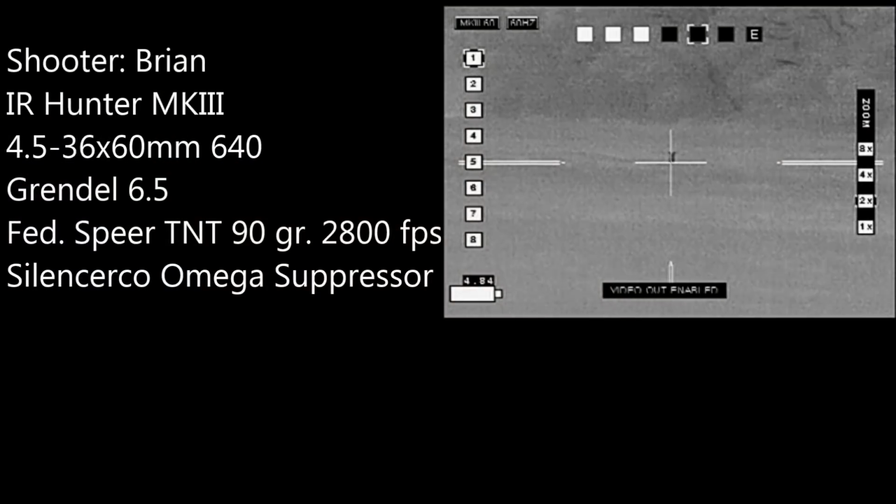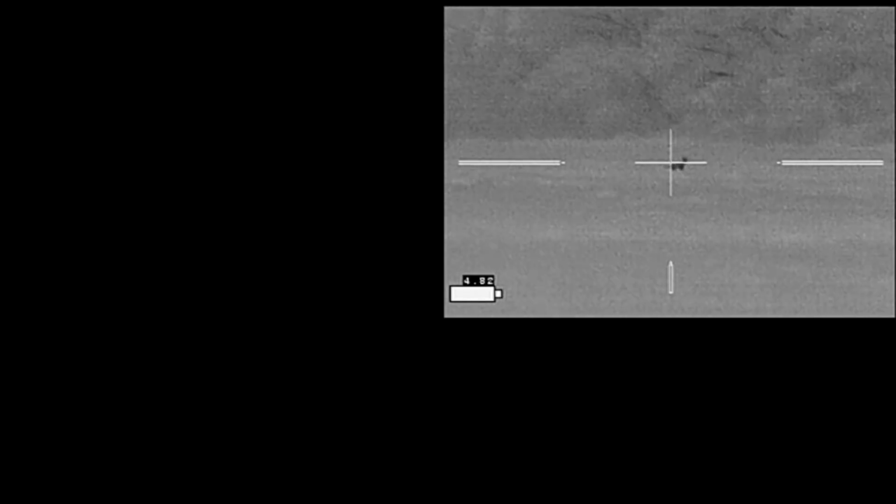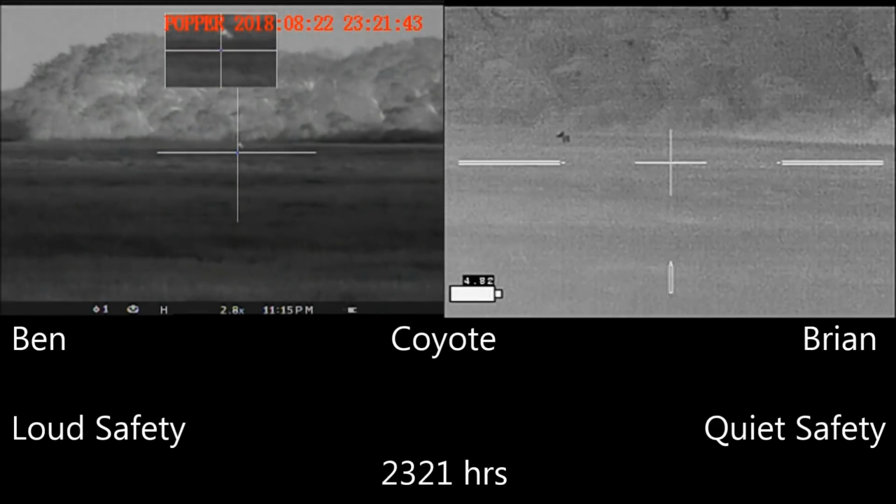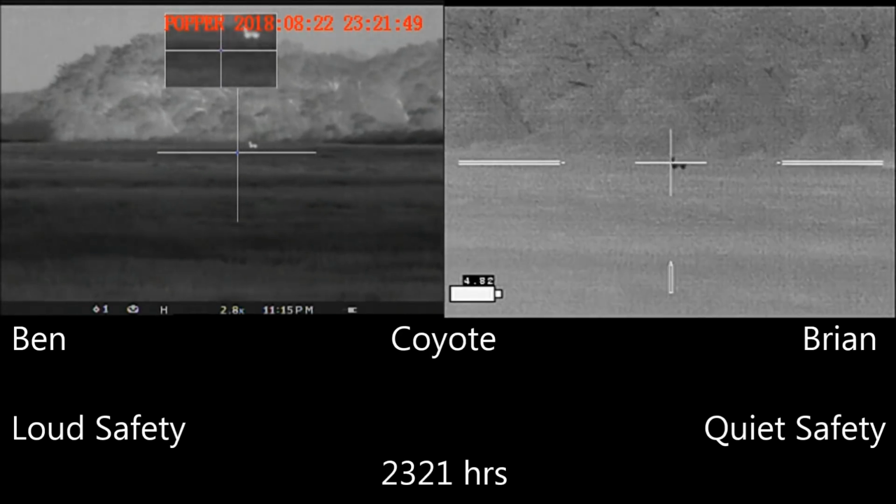Moving on to the next hunt. Got a coyote out in the field. I'm lip squeaking to try to bring it in. Oh, he's running. He doesn't like the sound, takes off. Ben gets on his sticks and is ready. We're standing in front of the truck.